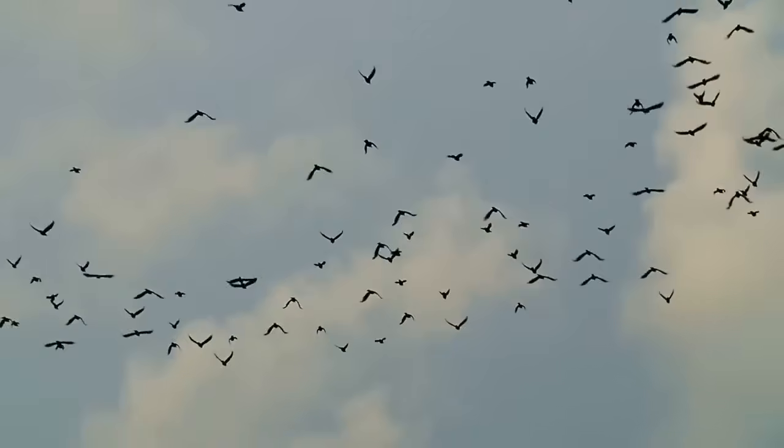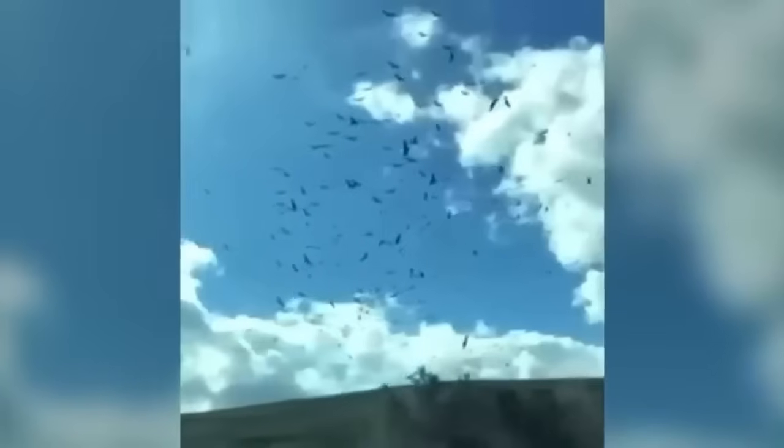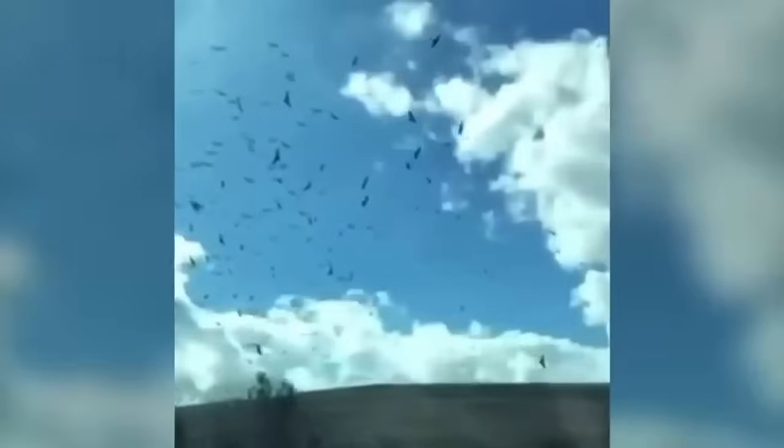For these agile flyers, hovering without constant wing flapping is a feat unknown in the world of avian acrobatics. Is this a real-life glitch in the Matrix? A moment when nature itself hits the pause button?